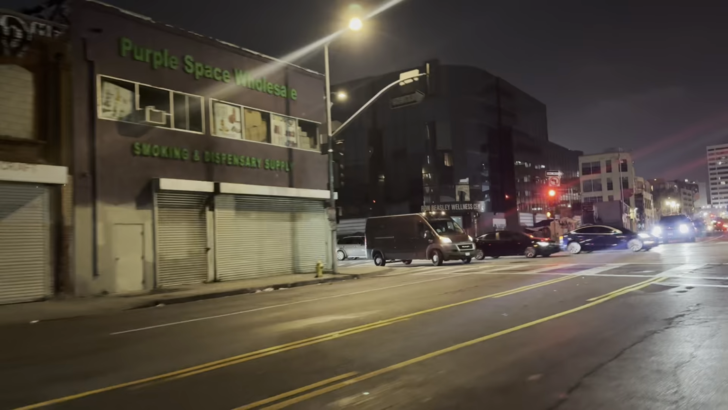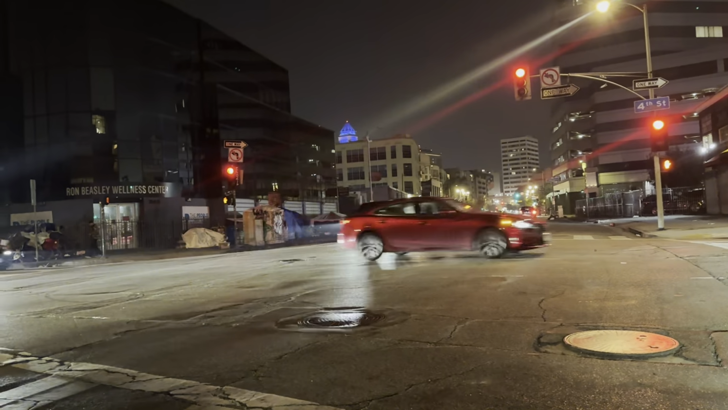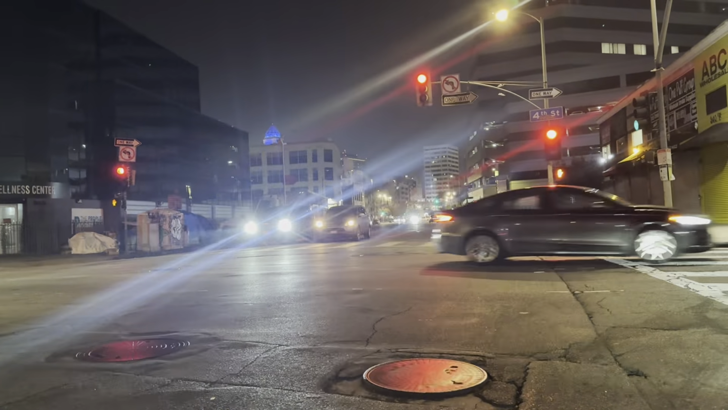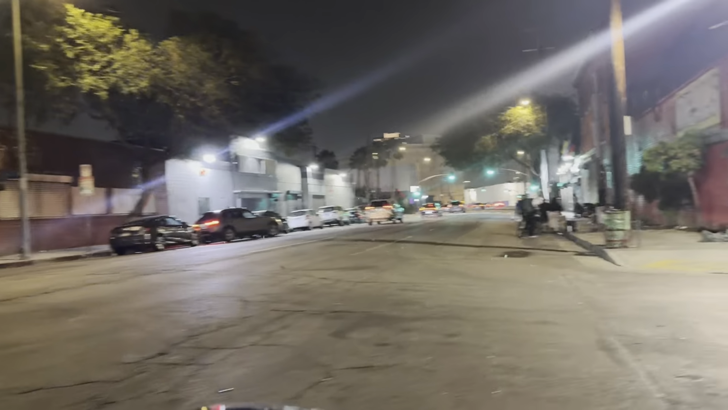So the other night I went down to Skid Row and people were asking me, what is it like to be there at night? Now, this is a place that I would not go at night, definitely not walking. So what I decided to do is to give everybody a small taste or a glimpse of what it's like in a small portion of Skid Row. Again, this is about a 50 square block radius, and you definitely do not want to be out here at night walking by yourself, or even if you're with somebody. You're looking for just bad things to happen to you.